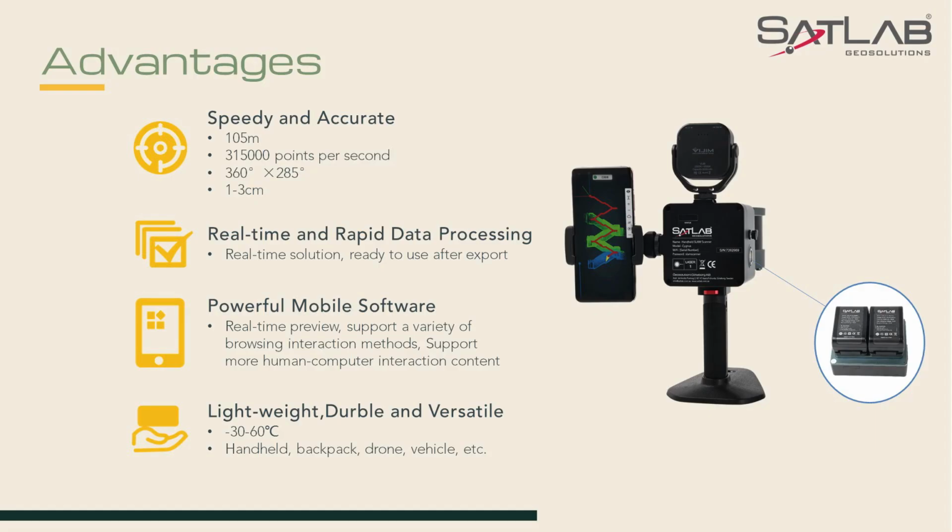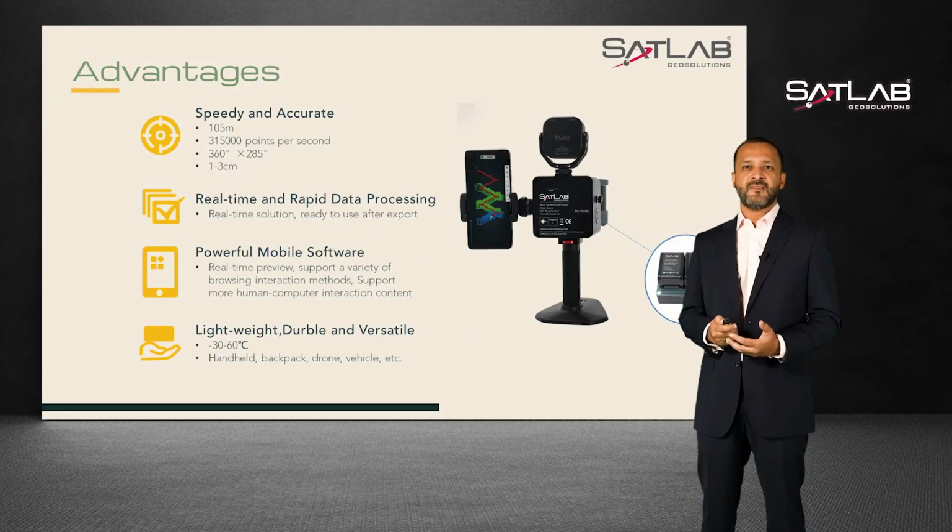After understanding the basics, let's take a look at what advantages Cygnus has over other products. The overall advantages of Cygnus can be broken down into 4 parts. One is speed and accuracy, two is real-time and fast data processing, three is the onboard powerful mobile software, and four is that it is lightweight, durable, and very versatile. We will introduce these 4 factors of Cygnus in detail shortly.